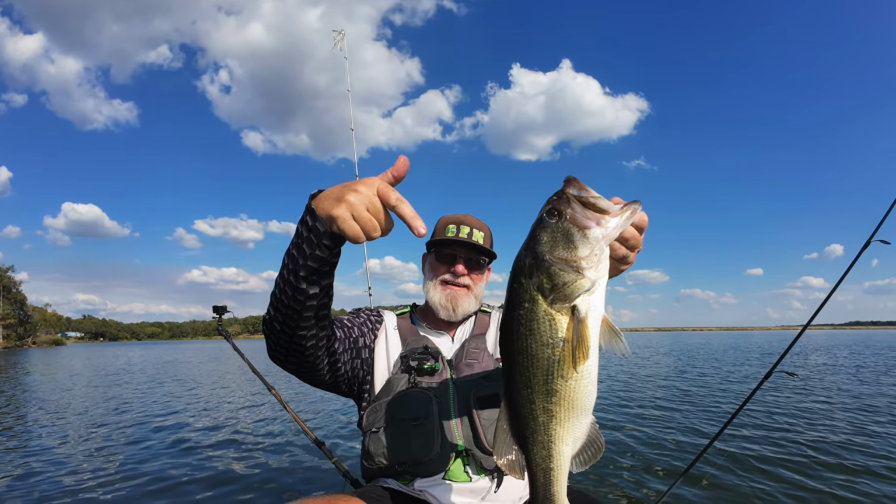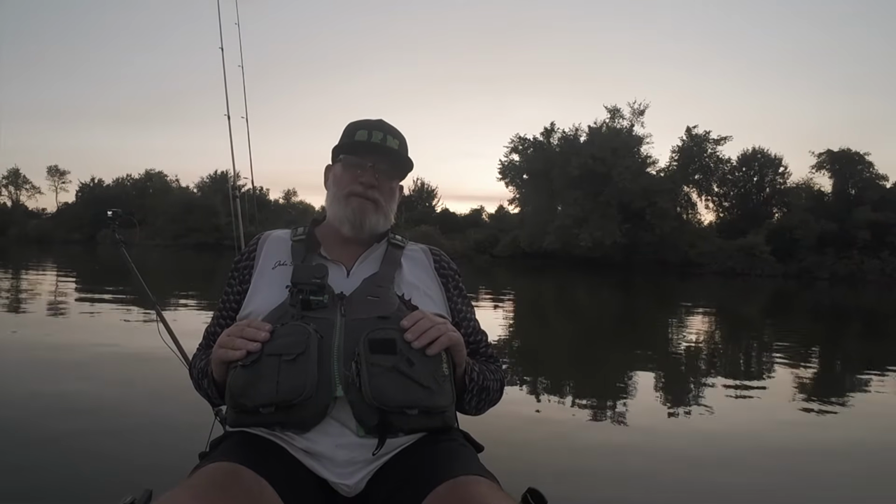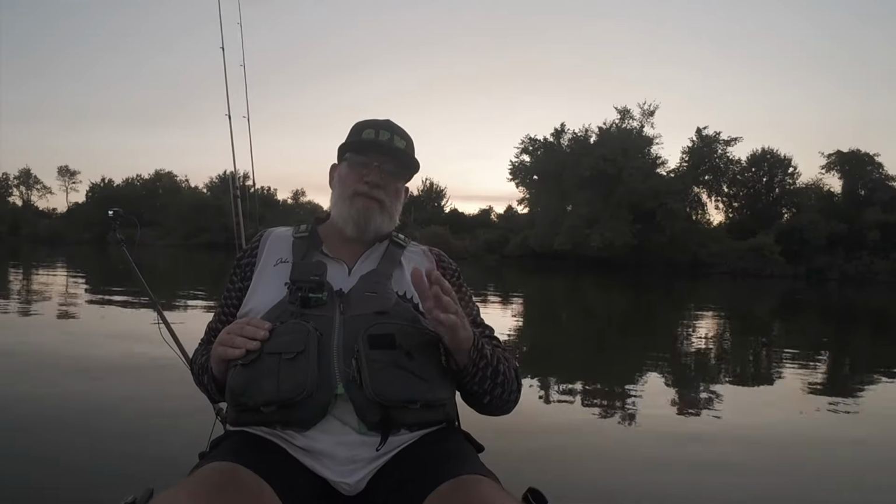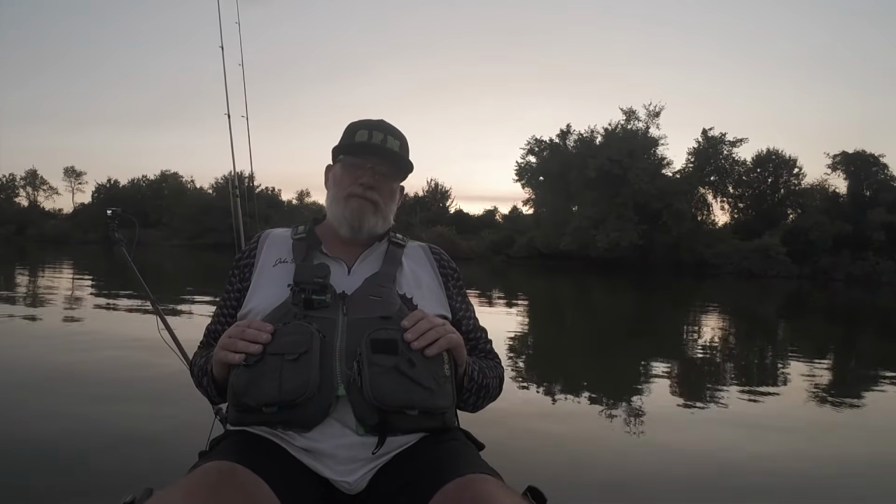Do that and you'll get why I haven't flipped a single jig at a stump since wintertime, guys. I done this forward-facing sonar for a year and I literally crushed every personal best I have with the exception of catching a fish over 11 and a half pounds.